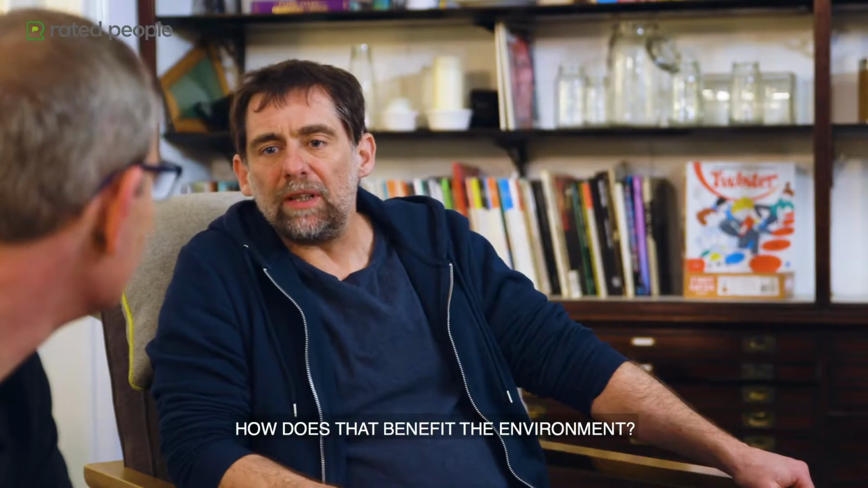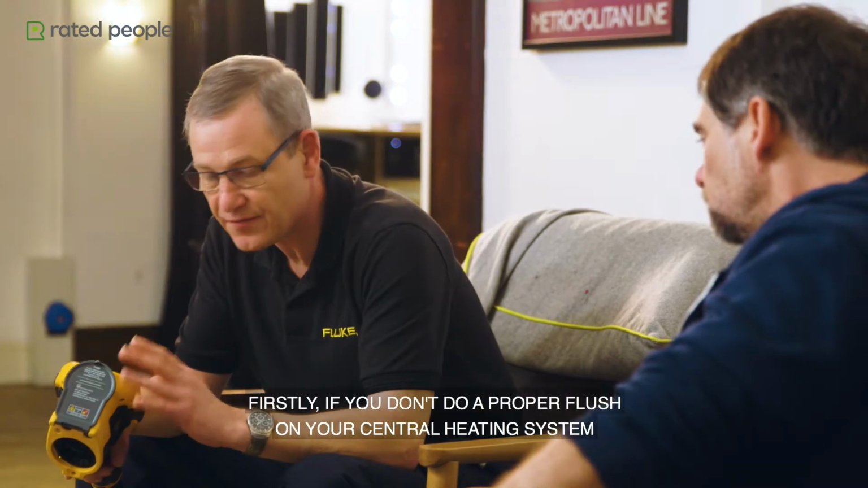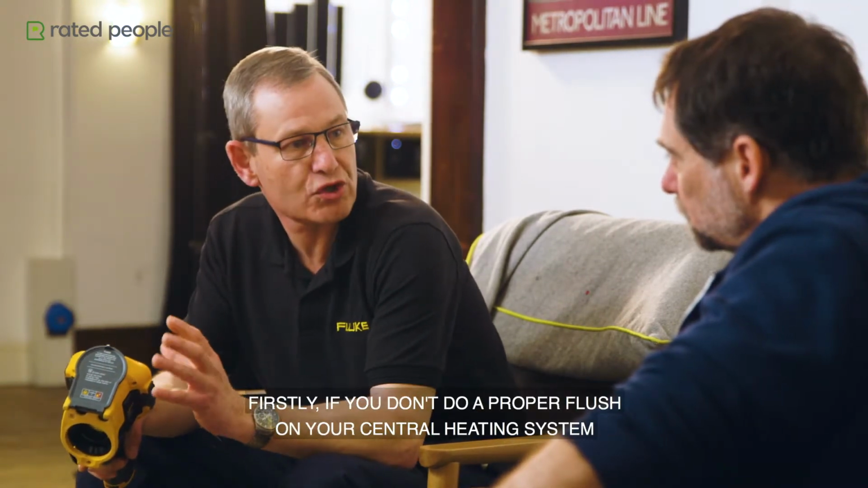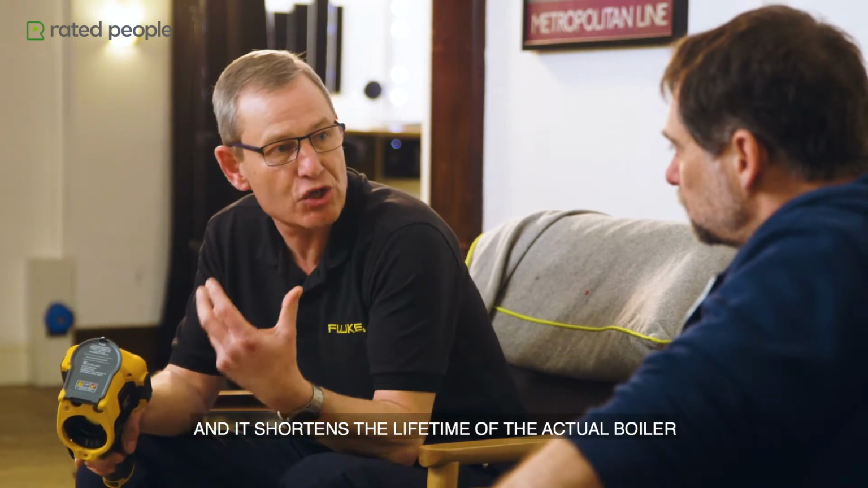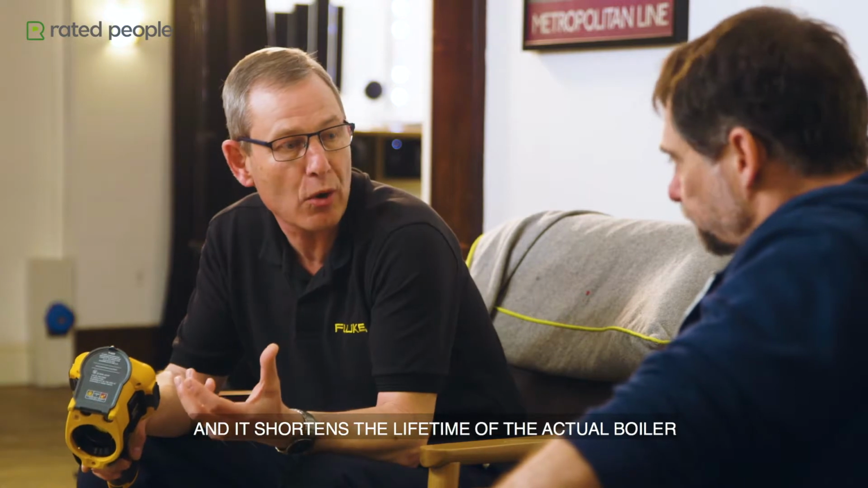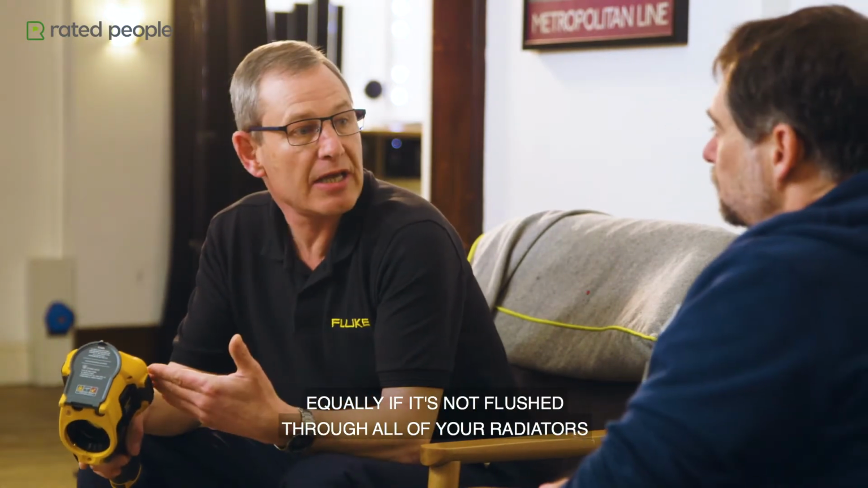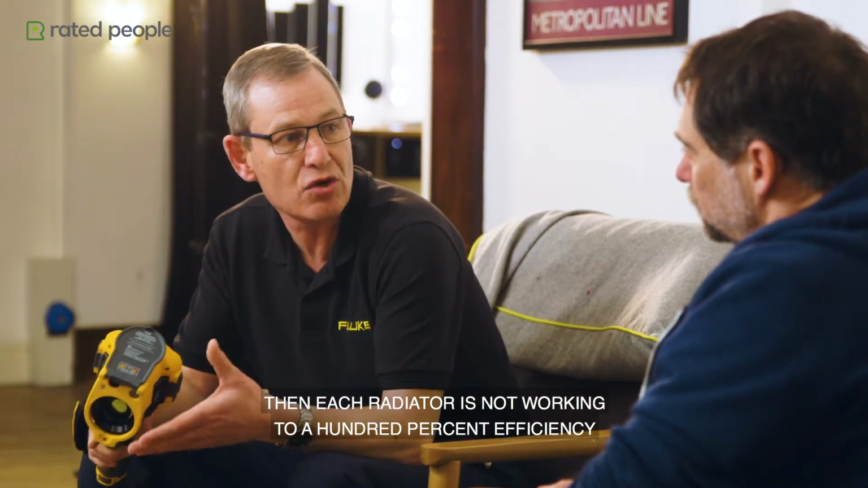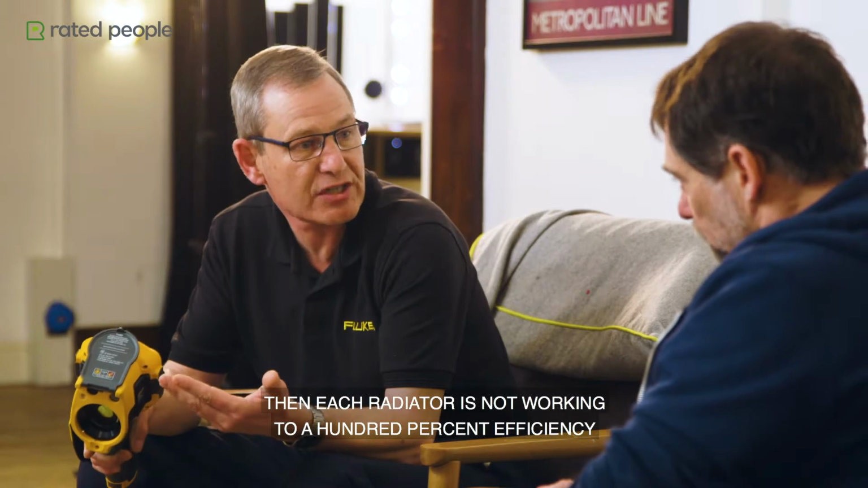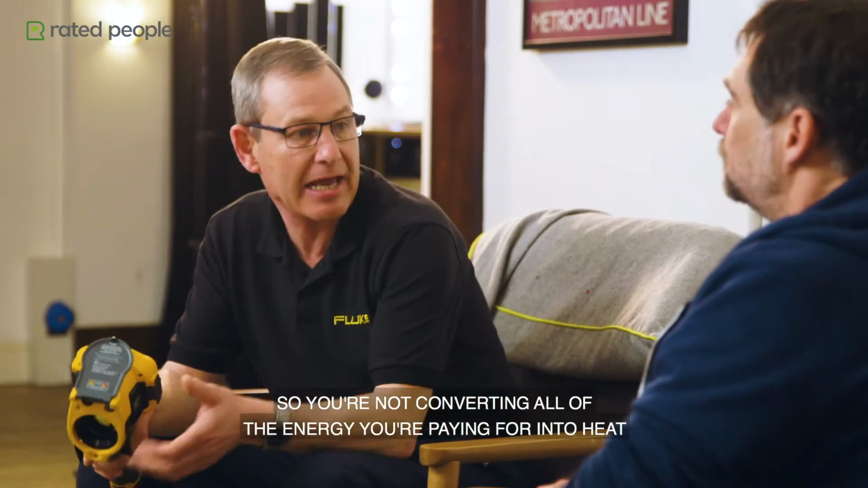Simon, how does that benefit the environment? Well, it benefits the environment in a number of ways. Firstly, if you don't do a proper flush on your central heating system, that sludge gets back through to the boilers and it shortens the lifetime of the actual boiler. So you're paying more to replace your boiler ahead of time. Equally, if it's not flushed through all your radiators, then each individual radiator is not working to 100% efficiency. So you're not converting all the energy that you're paying for into heat.